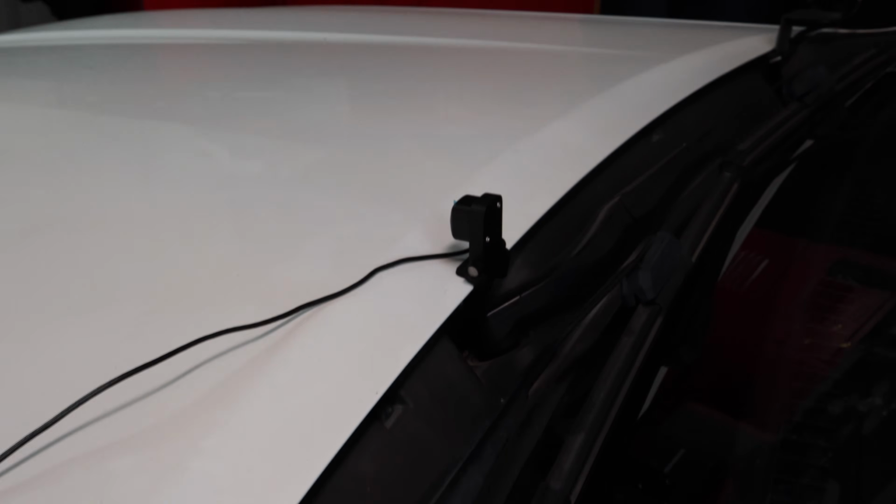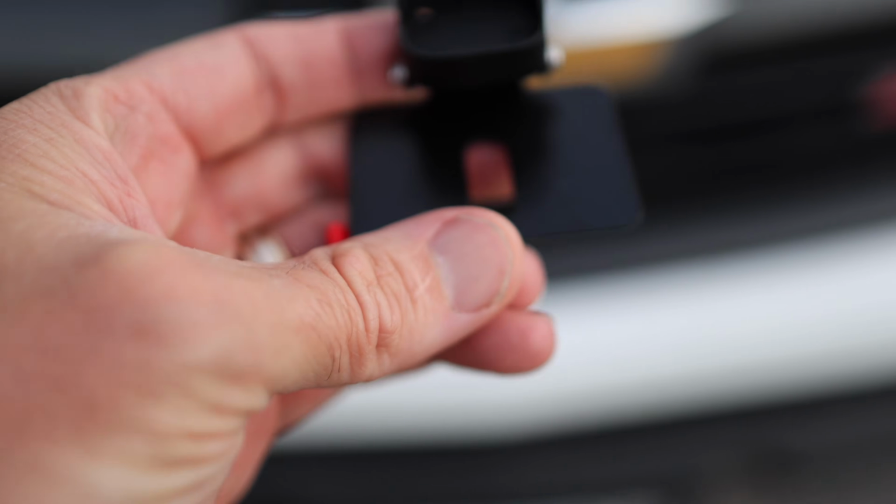It's a little bit off to the side. So the image on mine is 6 inches to the left, but also the bottom, probably 1/8 of the screen is taken up by the hood. Now, the other option with that would be to mount the camera to my front grille, and it does have the brackets to do that.